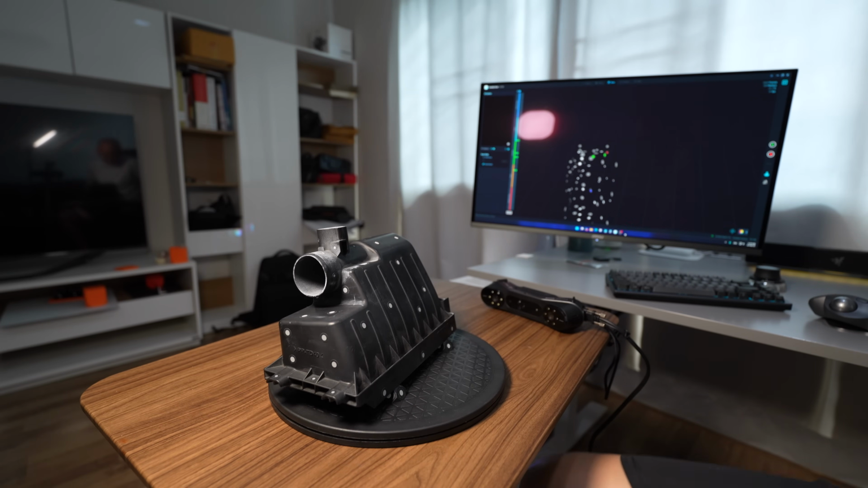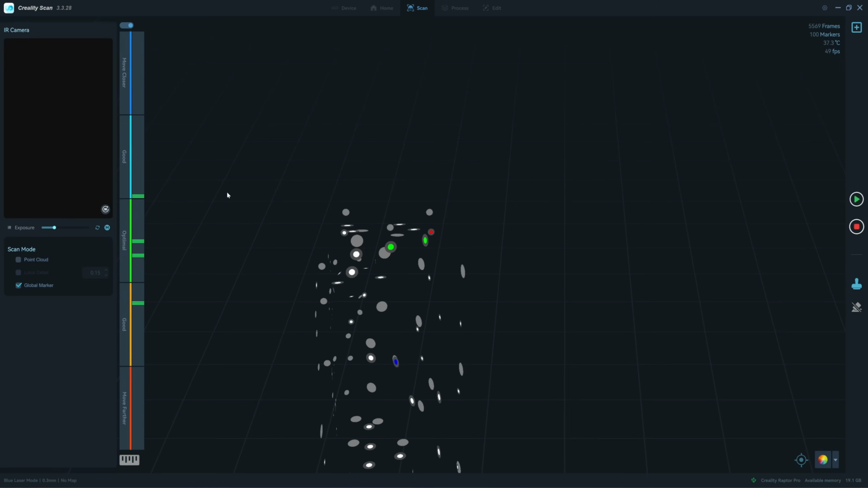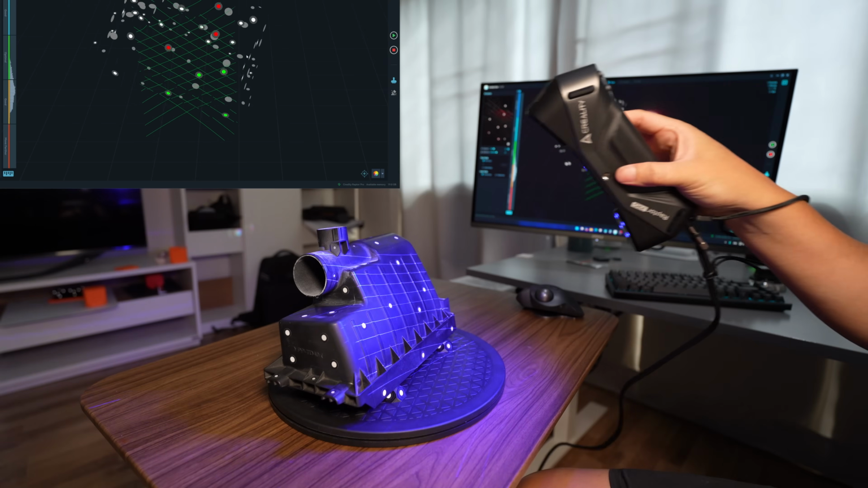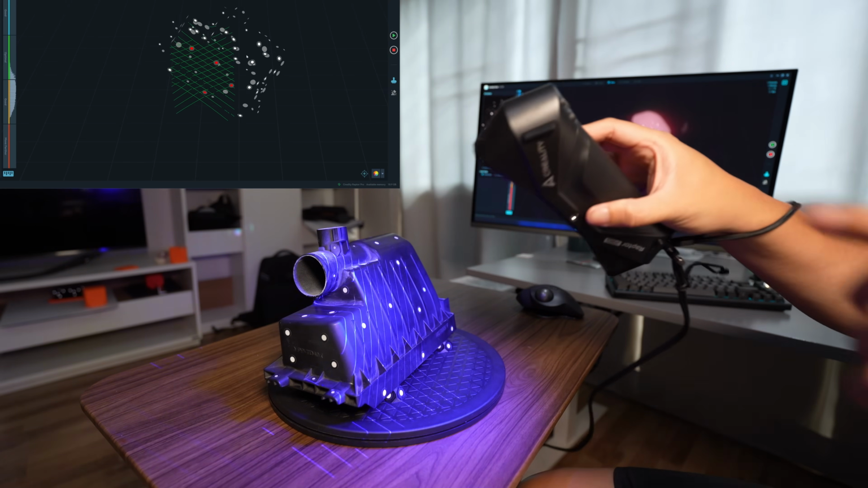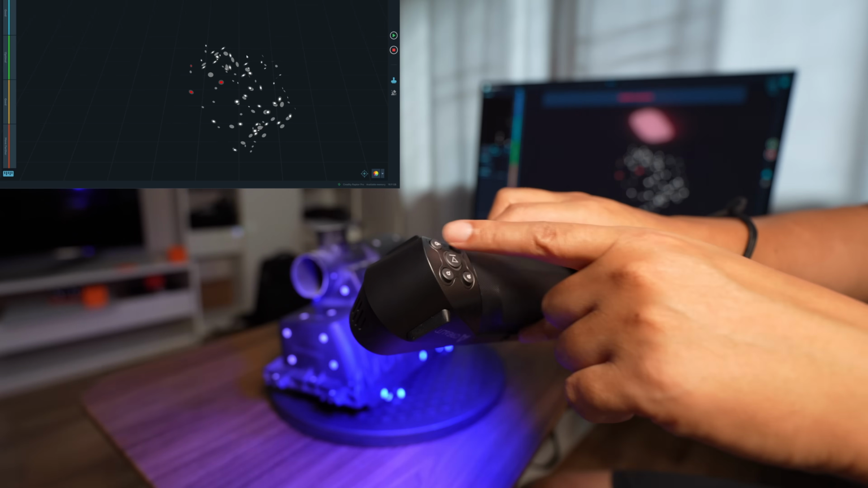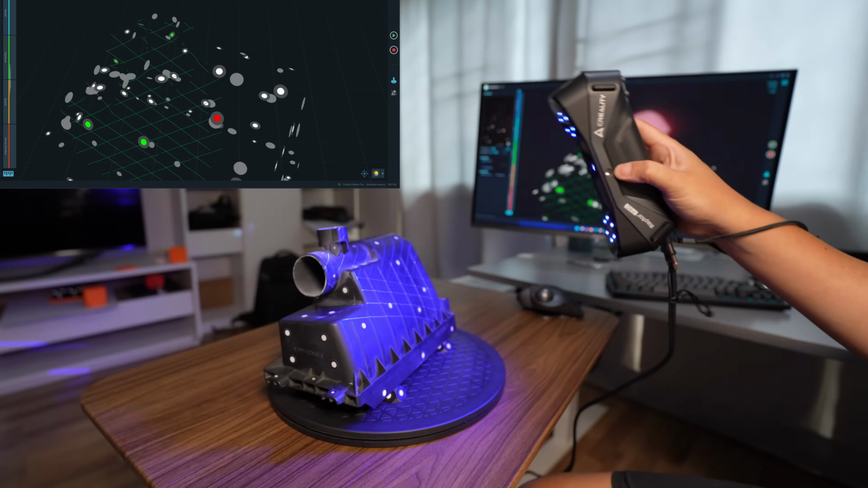Okay, I will continue with the point cloud scanning. I click on the point cloud, click yes. Okay, now we are in scanning mode. And this exposure button will turn to laser exposure control.